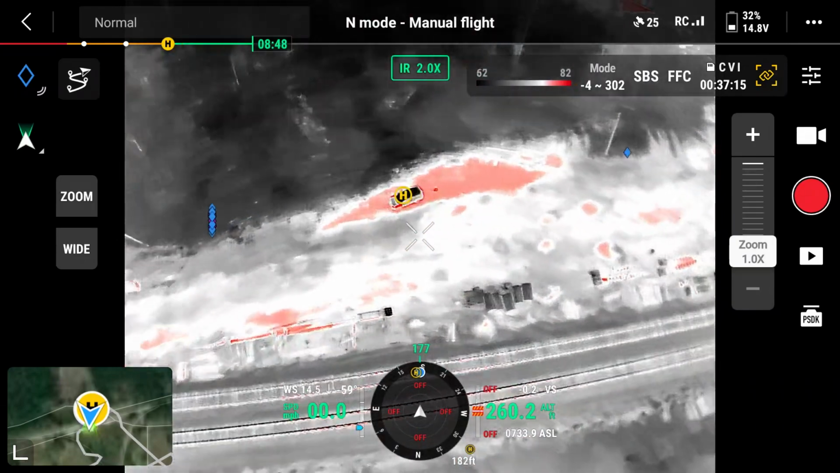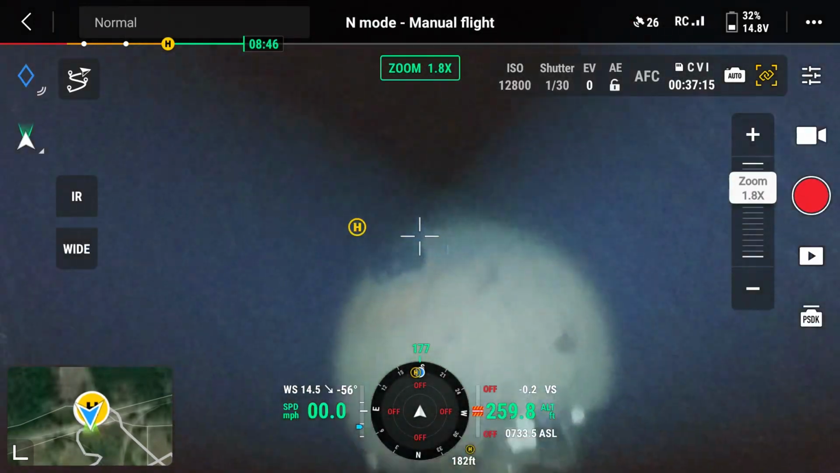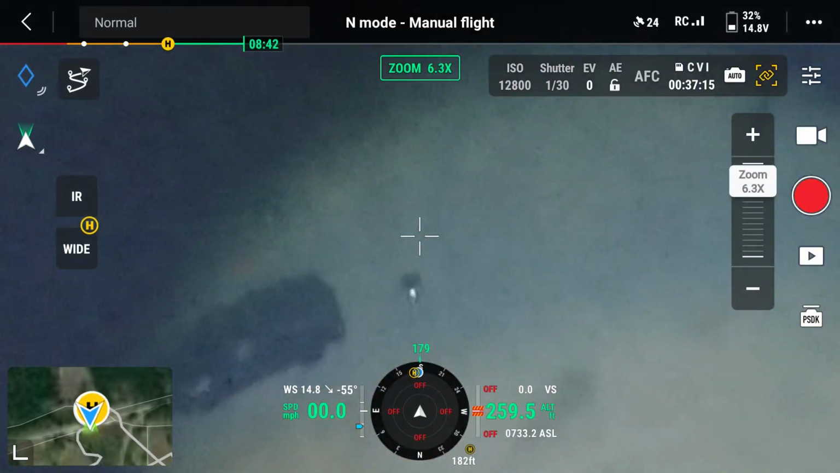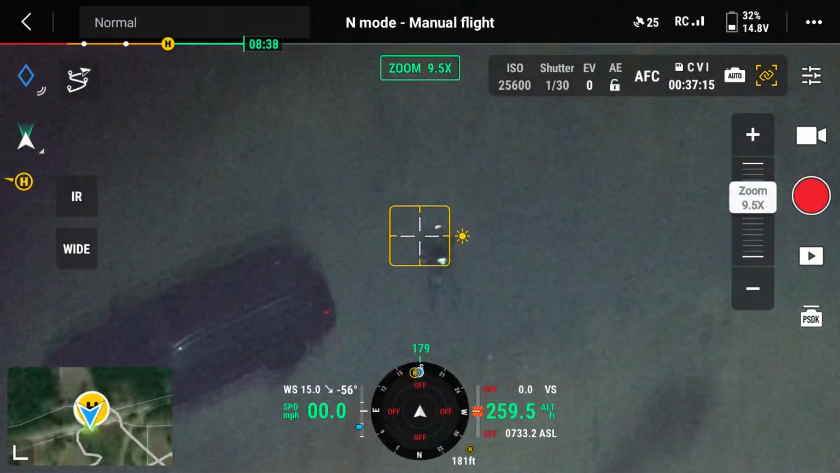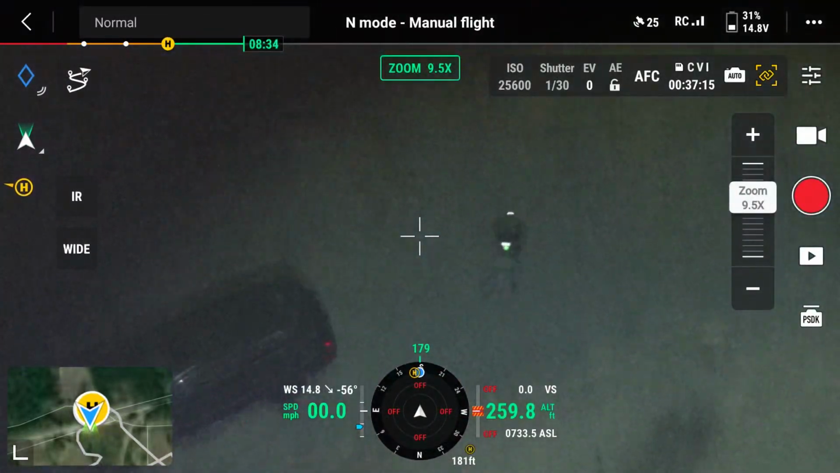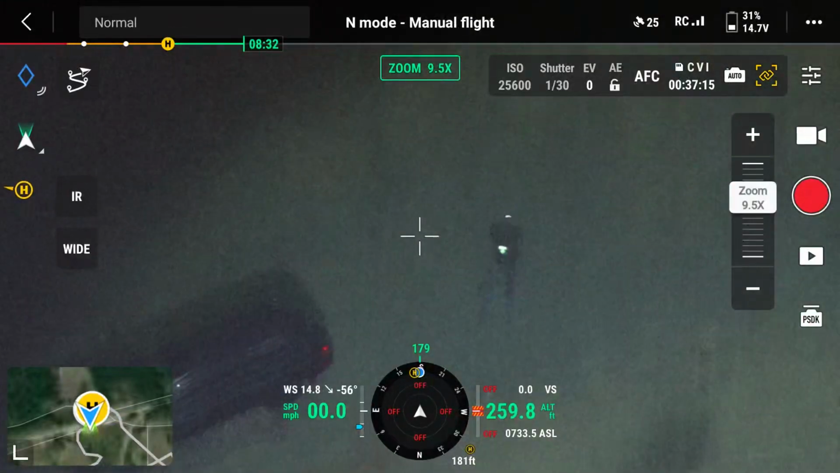But so now I'm going to light up myself in the car, and you kind of get an idea. You can see it is pretty dark out there.